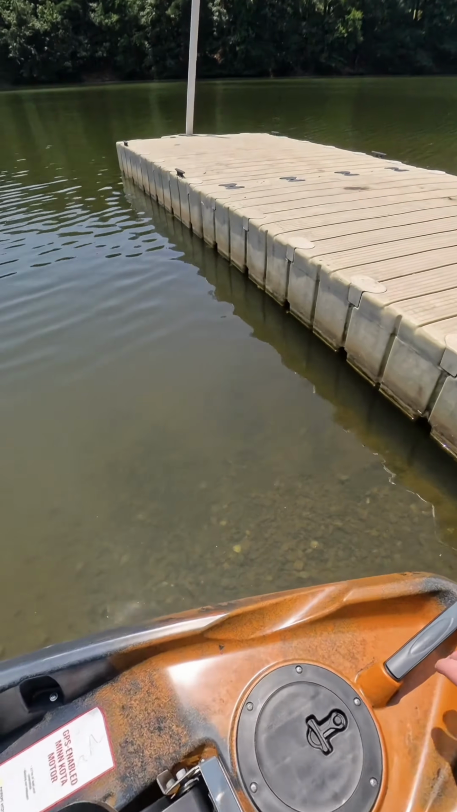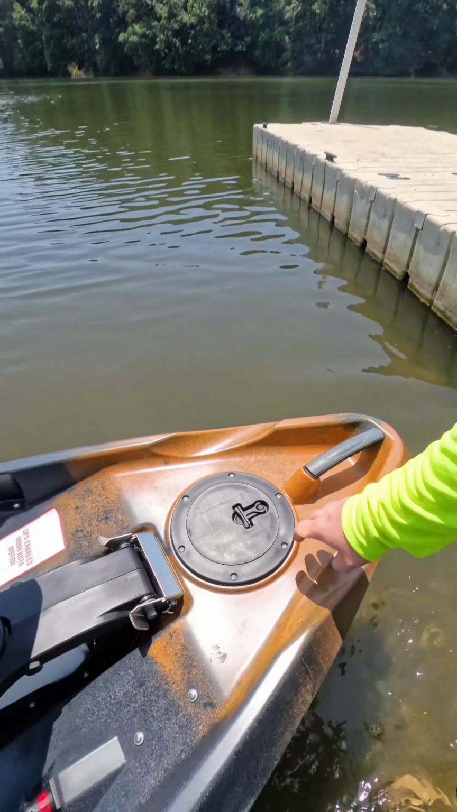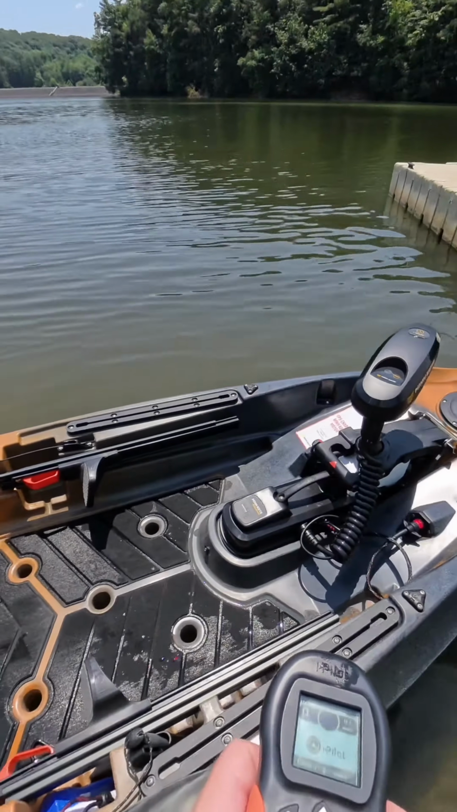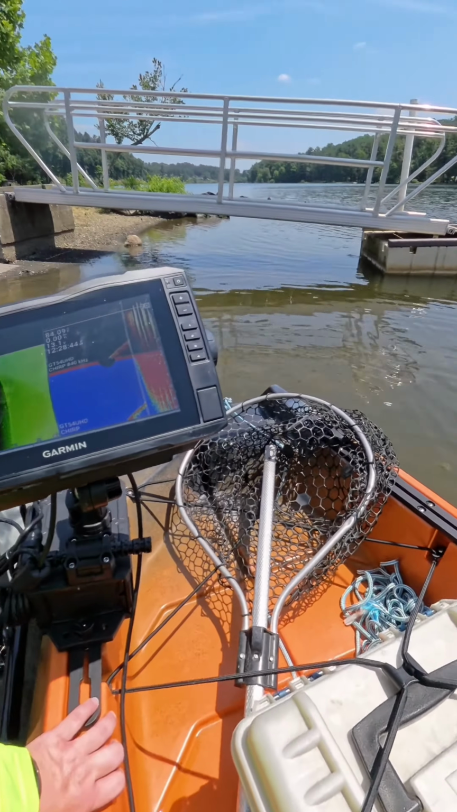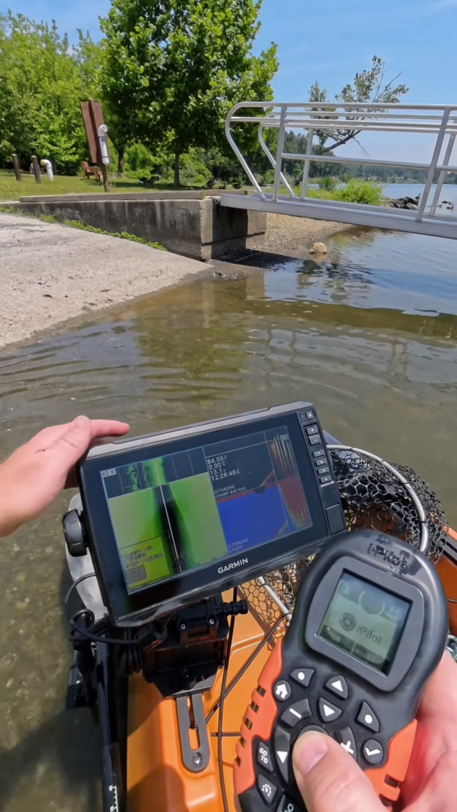A little too shallow. There we go. Right there. And all I'm going to do is basically turn it on and see what happens.